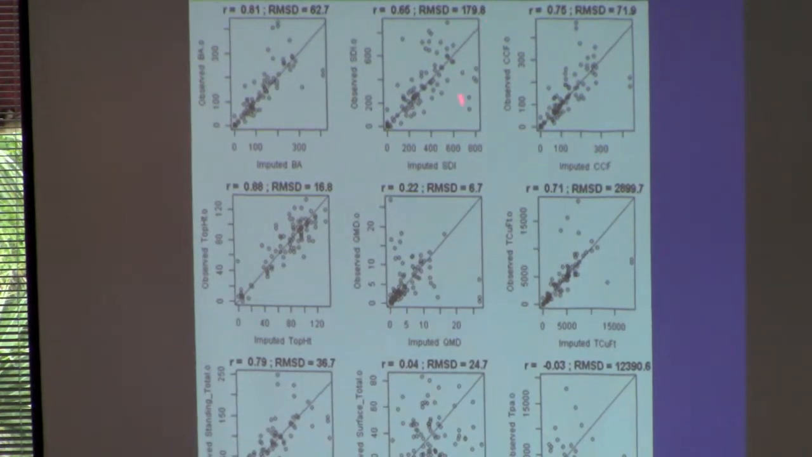But then something like stand density or CCF, you can predict pretty well. Top height is consistently the best thing you can predict from LiDAR, which makes sense. But QMD, not so good. Volume, you tend to do well. This is standing total carbon, so that's in the trees. But then surface fuels, look at that correlation. It's just like a shotgun. It's no good. And also trees per acre. This is a closed canopy forest, so LiDAR doesn't do a good job of getting stand density.